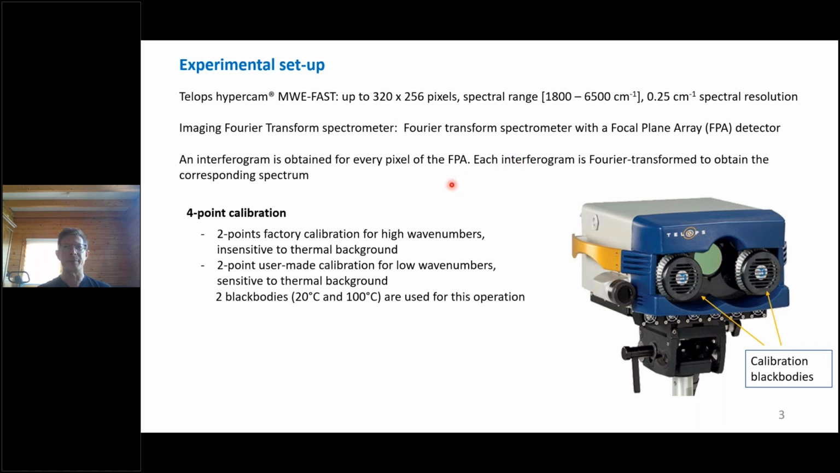The Hyper-Cam is calibrated at the factory for high wave numbers, which are quite insensitive to the thermal background due to Planck's law. And for the low wave numbers, for which the radiation emitted by the background is non-negligible, it is necessary for the user to perform a calibration periodically.